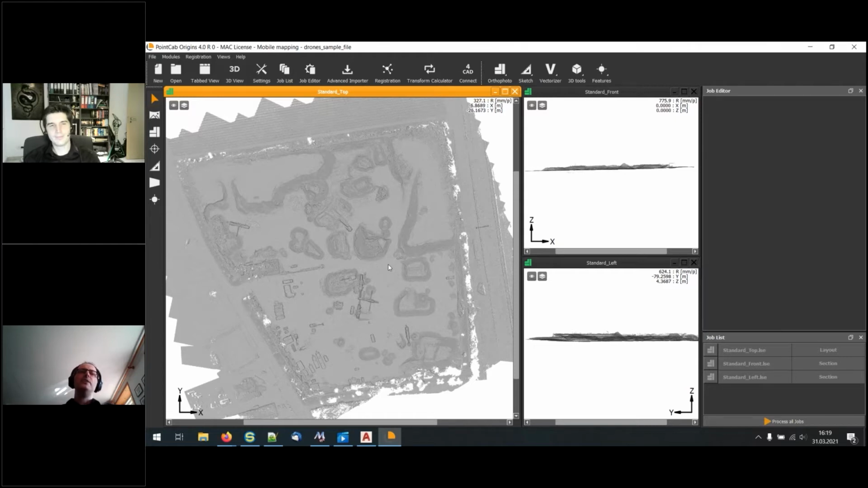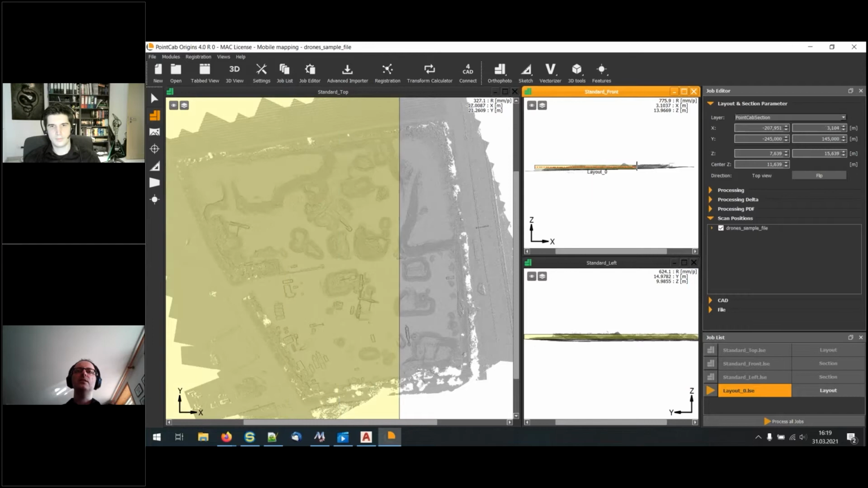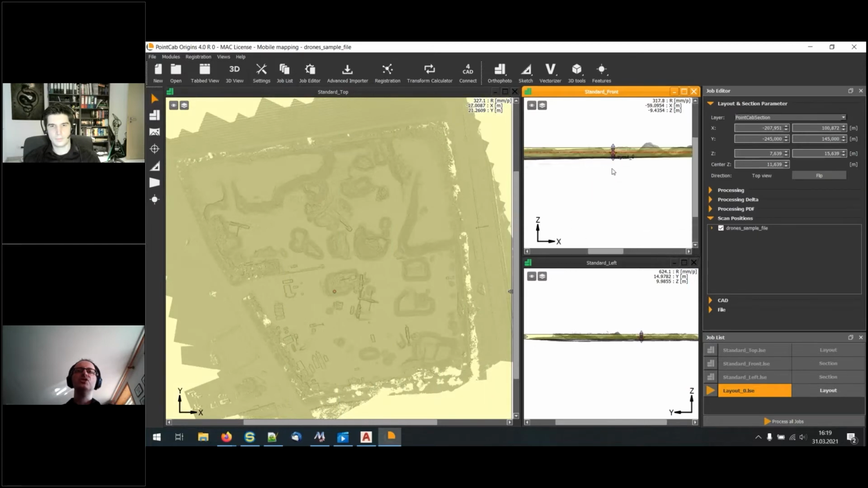And if you want to have the same layout with color information or with reflectivity information, in the past it was necessary to duplicate a layout or a section and change the settings. What we can do now is, let's say I create a new section here and adjust the elevations.